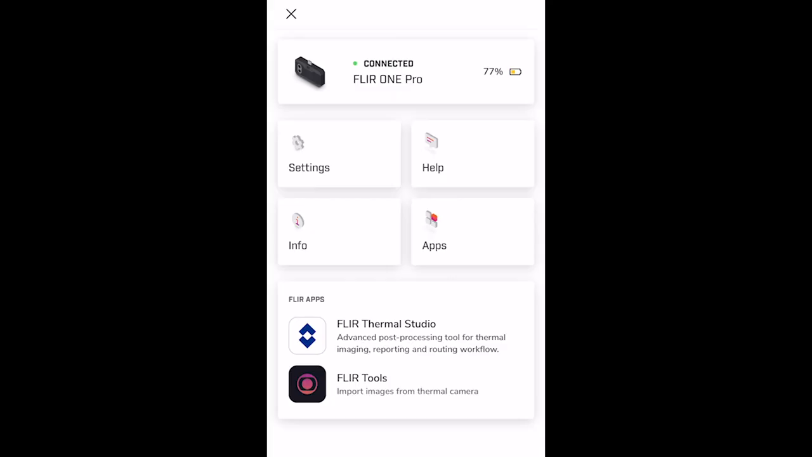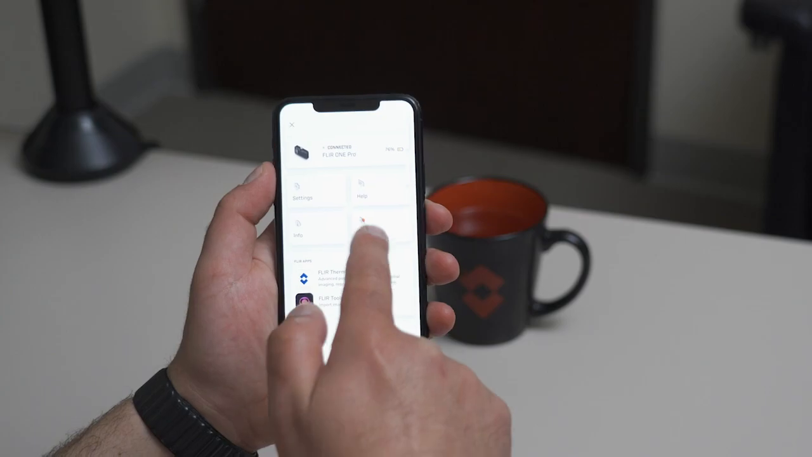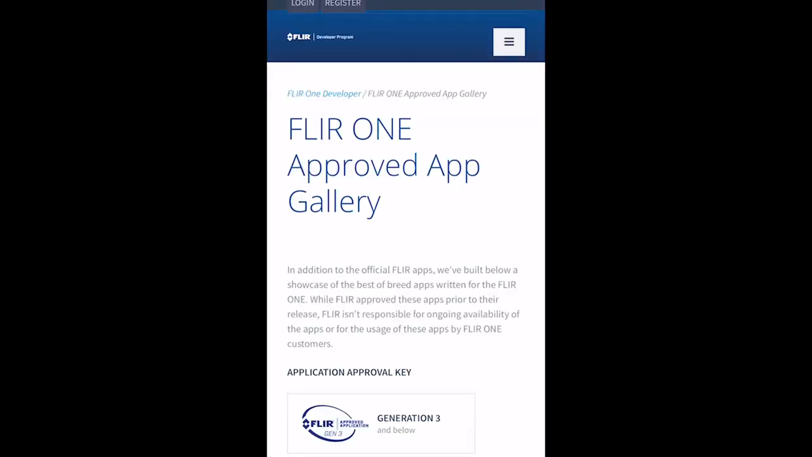And finally, within the menu system, you can also see related FLIR applications like FLIR Tools and FLIR Thermal Studio, as well as click Apps to see the various different plugins and applications that are compatible with your FLIR ONE.